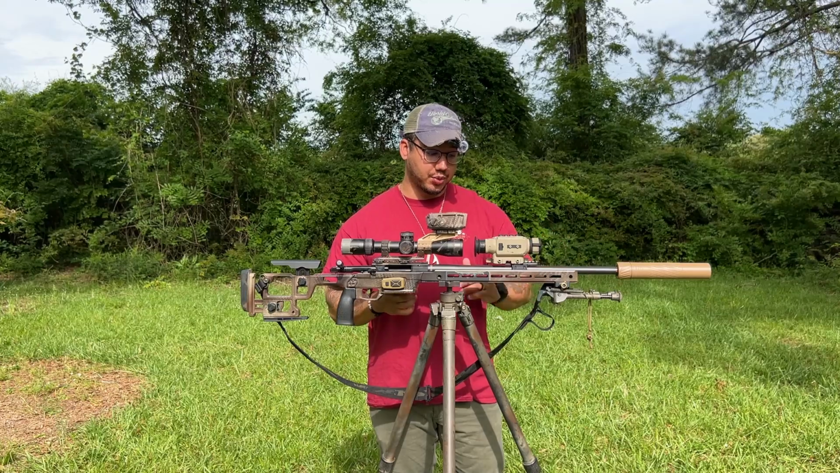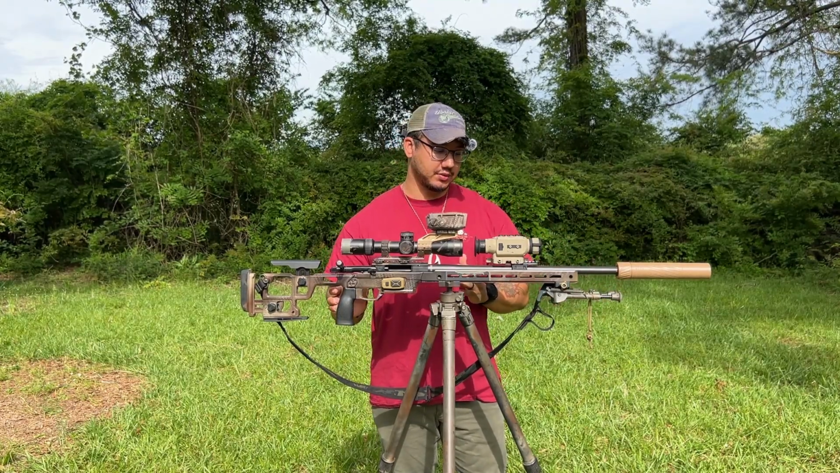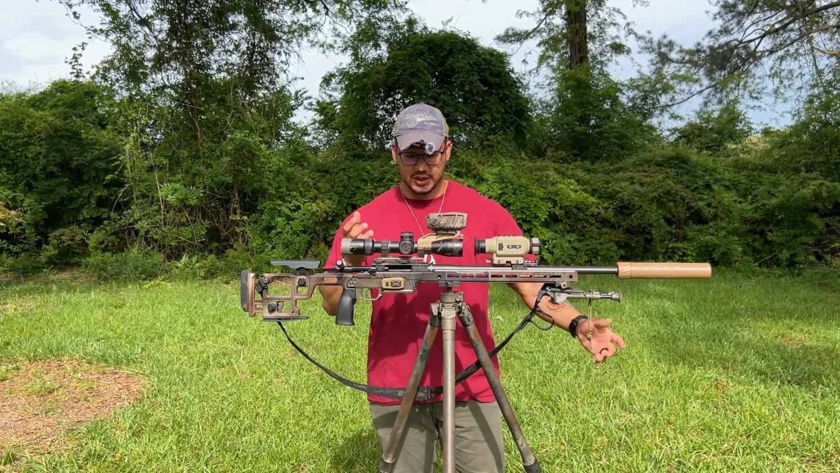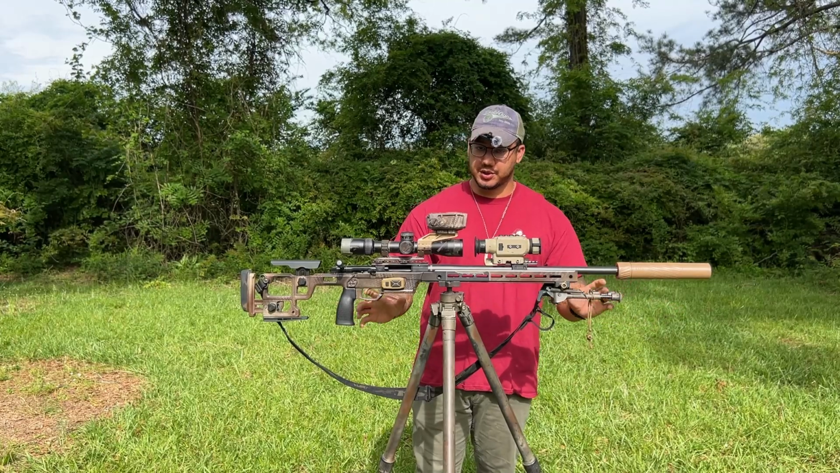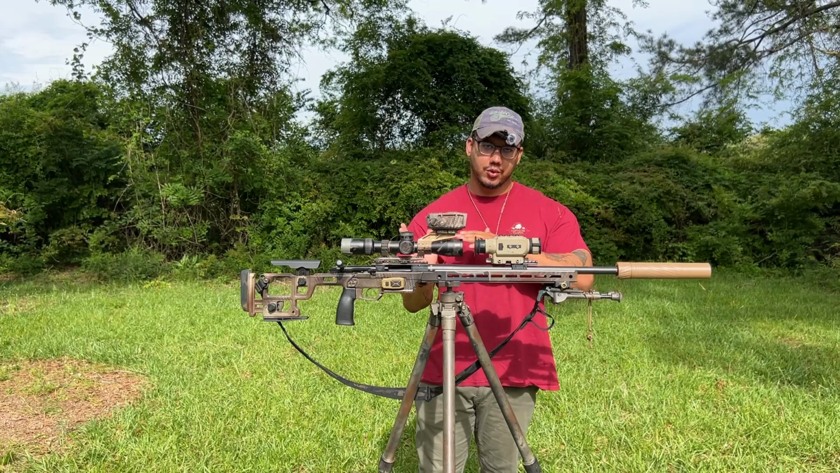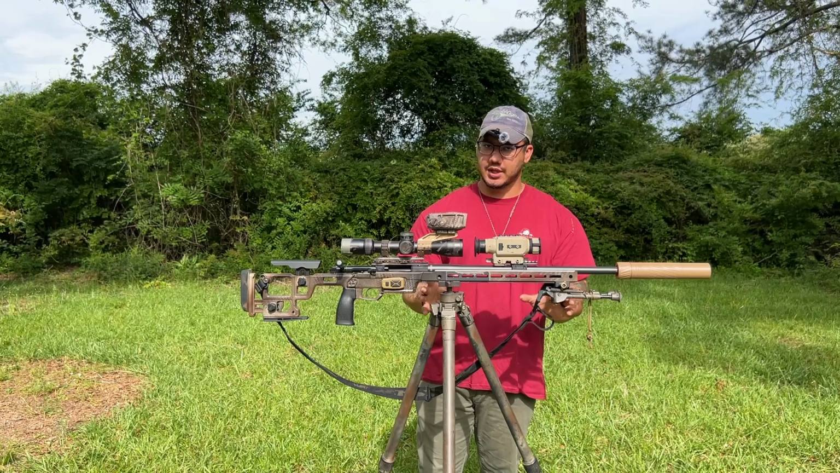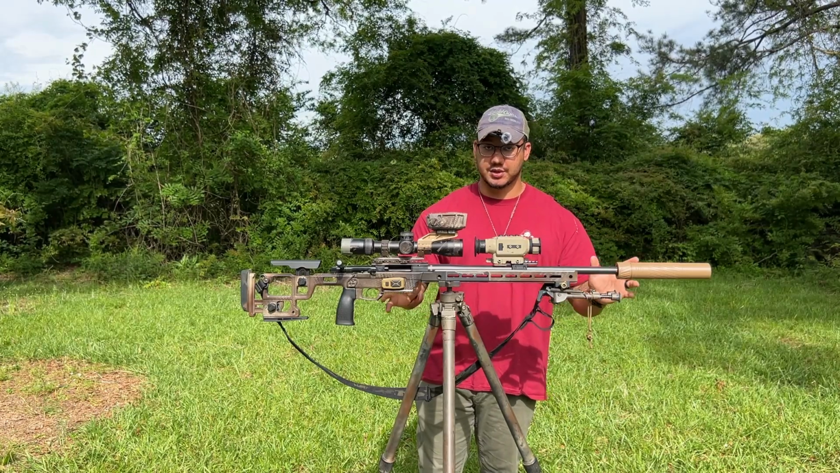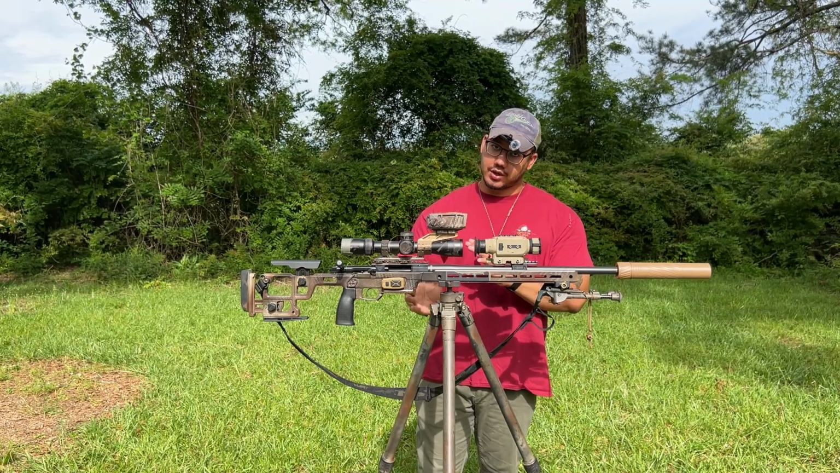And the final pro is they just look dope. Thermal clip-ons, pretty much the more shit you can put on your rifle, the cooler it looks. Let's just be honest. Like this setup, not bragging, I think it looks pretty sweet. But moving forward into the more important things aside from aesthetics, even though aesthetics is half the battle, and that's what most of us on social media care about, the most important things are the cons.